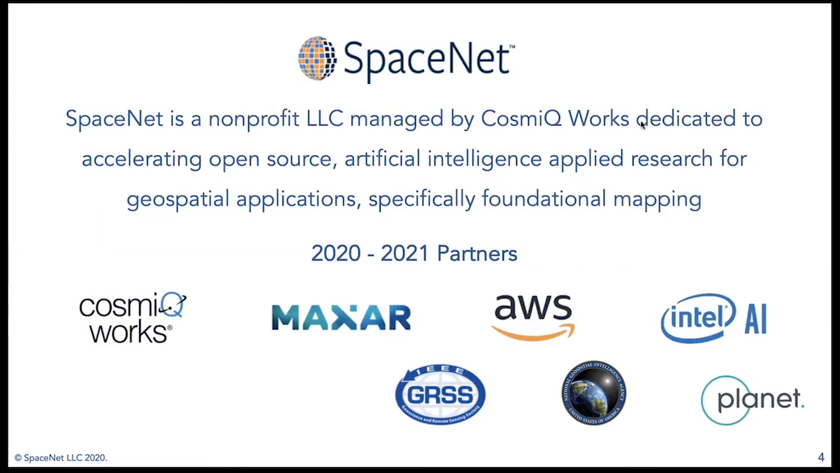So if you're not familiar with what SpaceNet is, SpaceNet is a non-profit LLC managed by CosmiQ Works. It's dedicated to accelerating open source artificial intelligence applied research for geospatial applications, specifically geared towards foundational mapping. Our present partners are Cosmic Maxar, AWS, Intel AI, Capella Space, Topcoder, IEEE GRSS, the National Geospatial Intelligence Agency, and Planet Labs is our newest partner for 2020 and 2021.